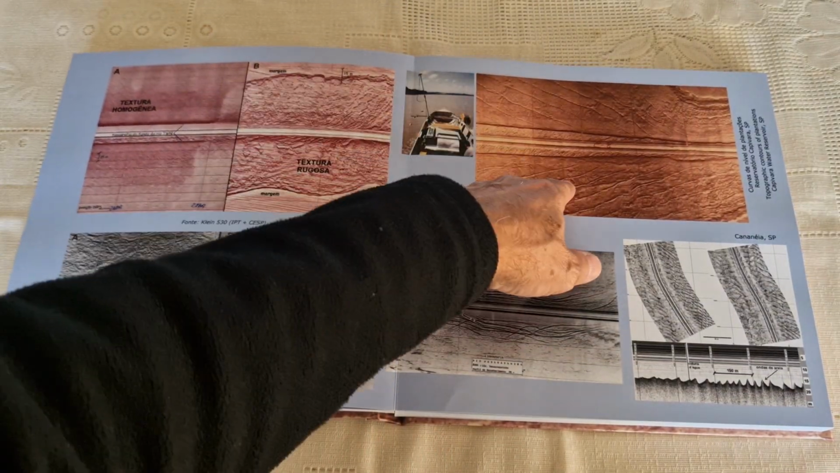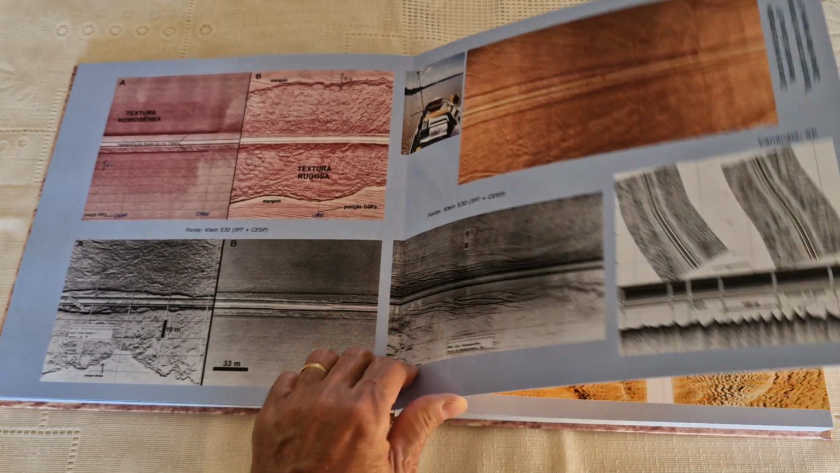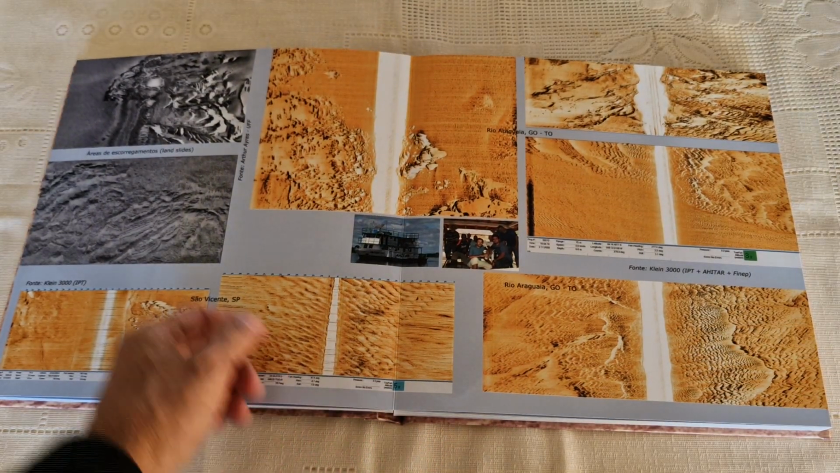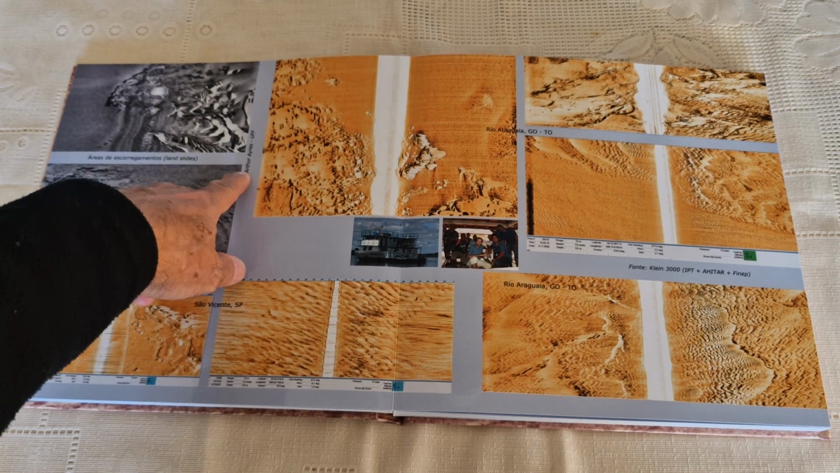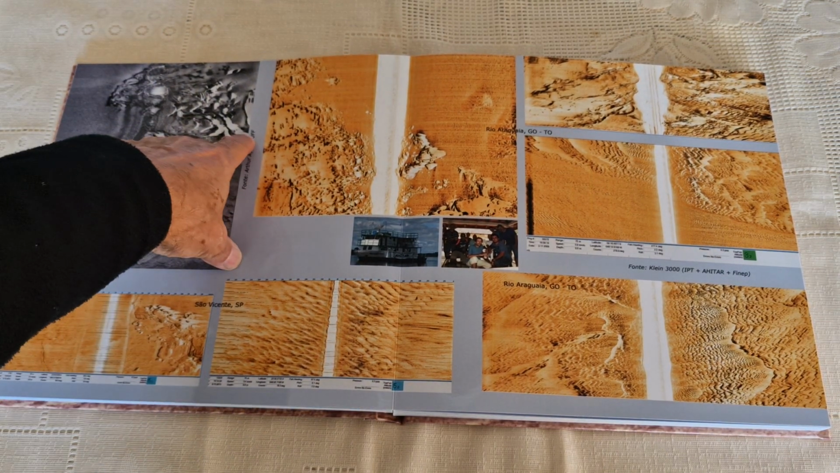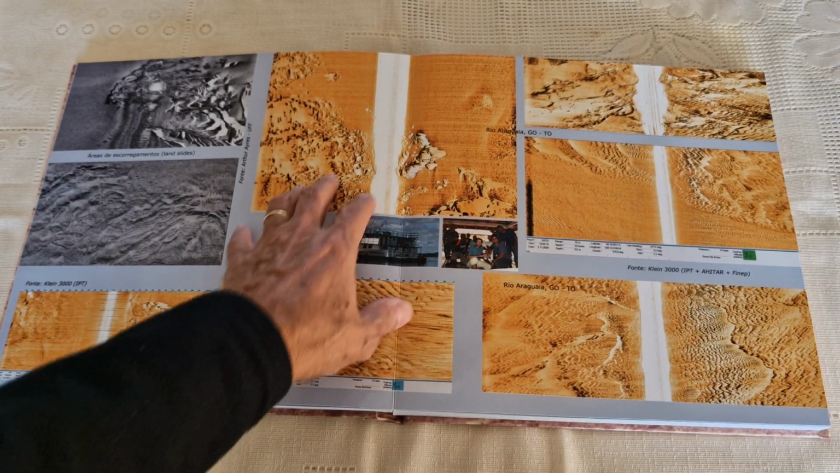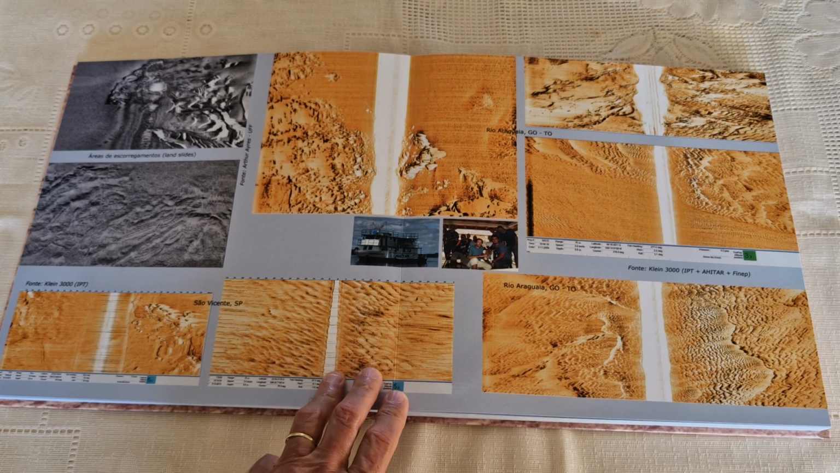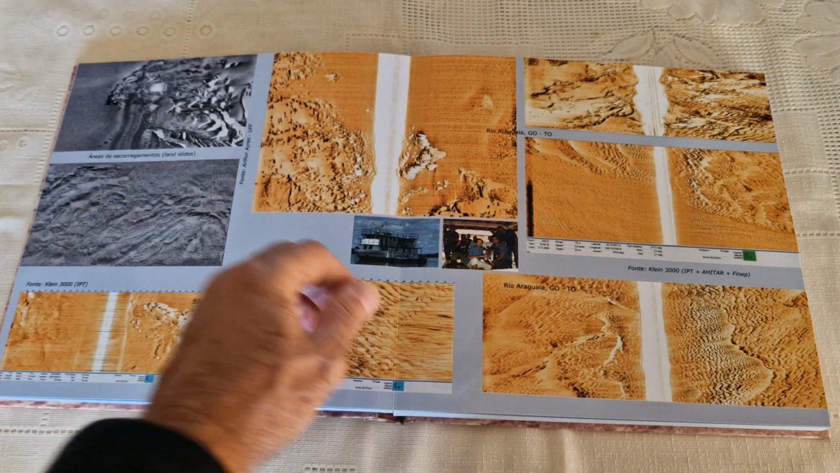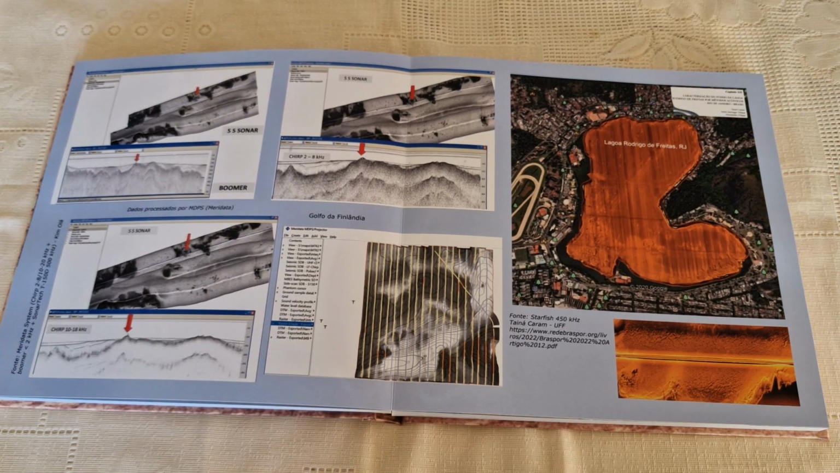Here again, some analogic product from old times in Brazilian rivers. You see here, some landslides. My friend Arthur Aires from the Federal Fluminense University, in Rio de Janeiro. Here is some nice data from the Araguaia River, one of the biggest rivers in Brazil. I worked there many times.